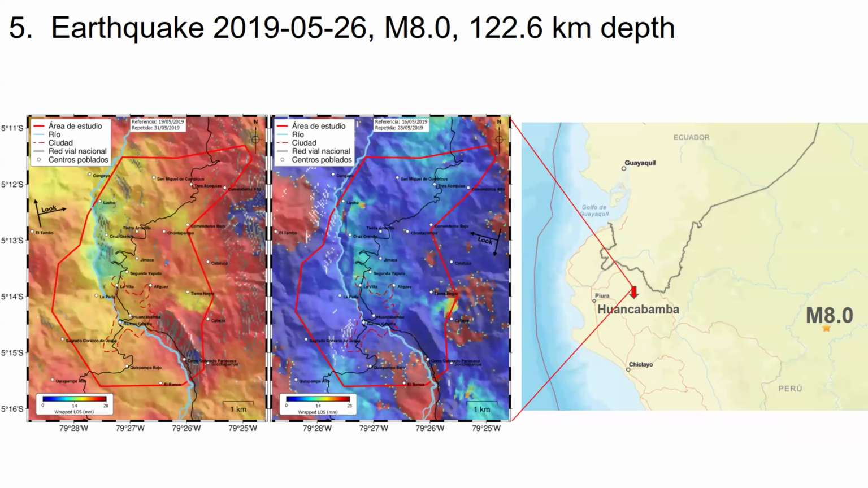And the last one is to identify an earthquake. Actually, on 26 May 2019, there was a big earthquake that occurred in Peru, at 122 kilometers of depth. I tried to make this interferogram to check if there is any deformation or if this earthquake produced more deformation in this area.